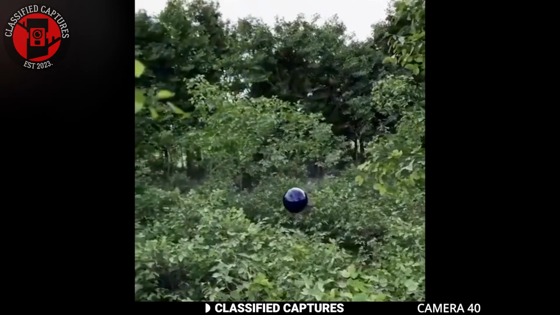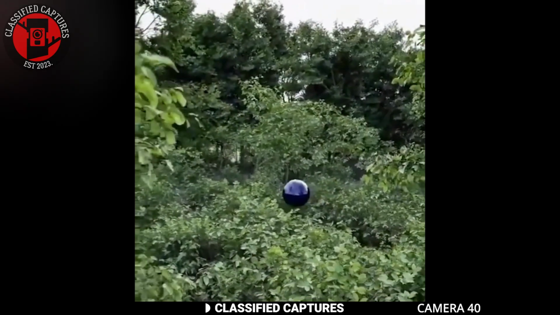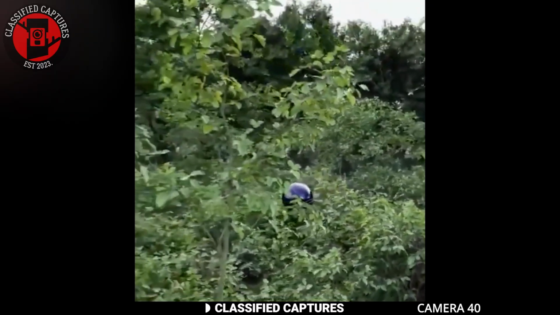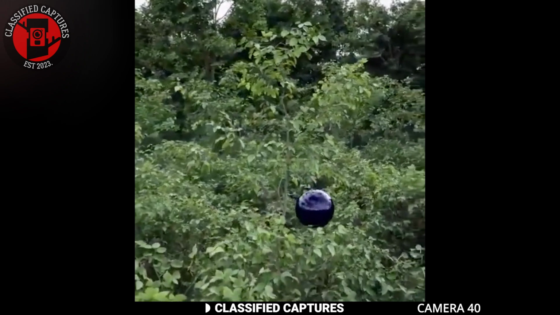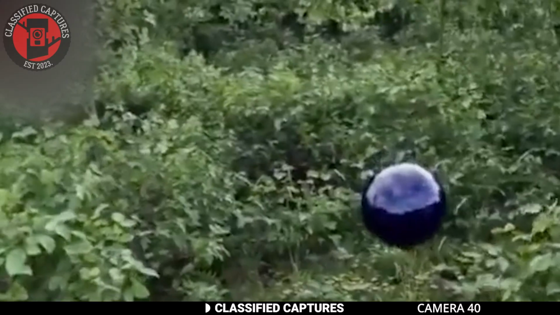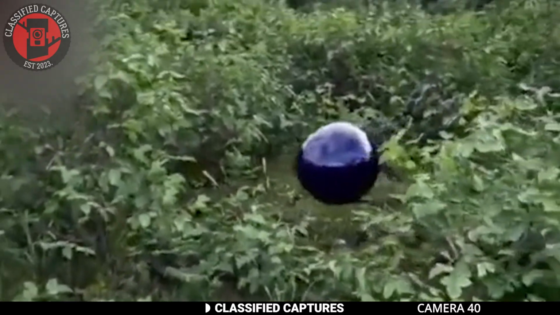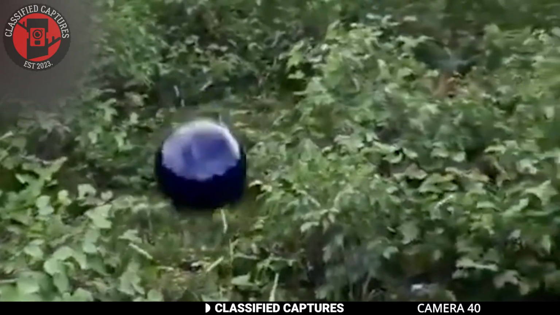This guy is out taking a casual stroll through the woods, nothing out of the ordinary, but then he gets this distinct feeling like something's off, that creepy sense of being watched and not being alone. Get back. On instinct, he turns around to see what's going on. That's when he spots it. This bizarre black sphere just hovering in the air, traveling right behind him like some kind of sinister follower.